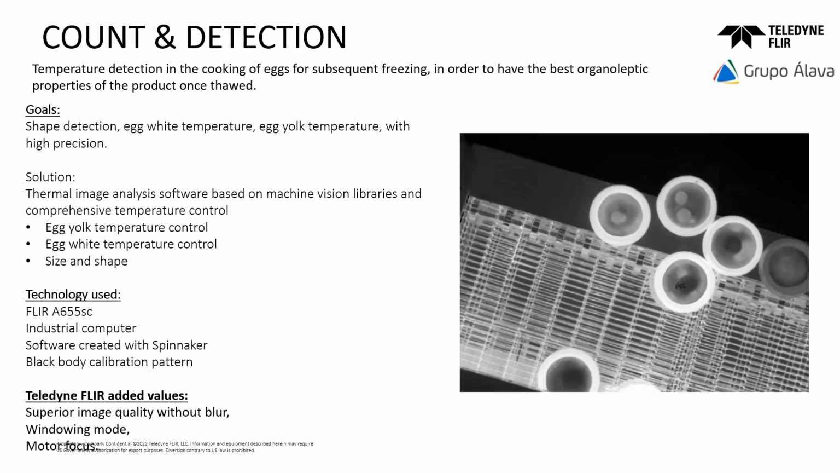And last, we use this camera because sometimes they tested different types of containers, the containers where the eggs were cooked. When they change the containers, sometimes it was necessary to modify the focus plane. So this camera has motor focus, autofocus, and this was an advantage for us. Please, Antoine.